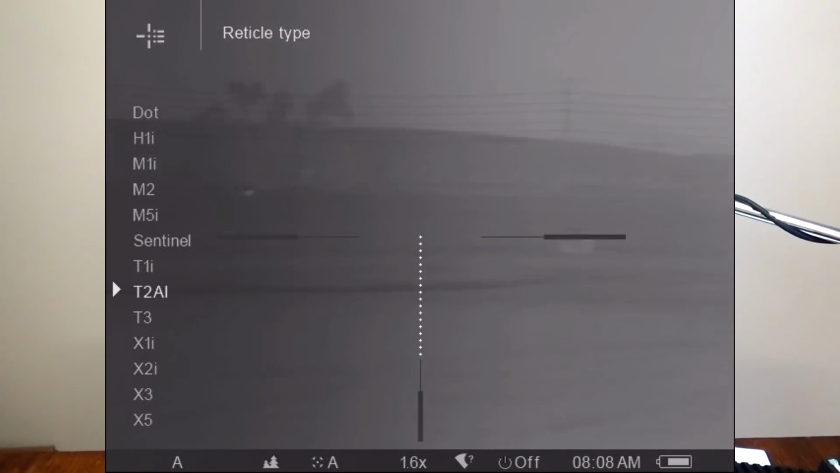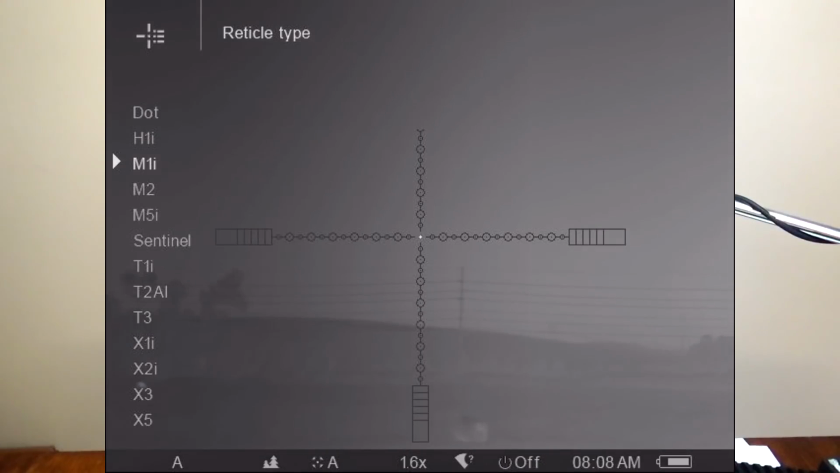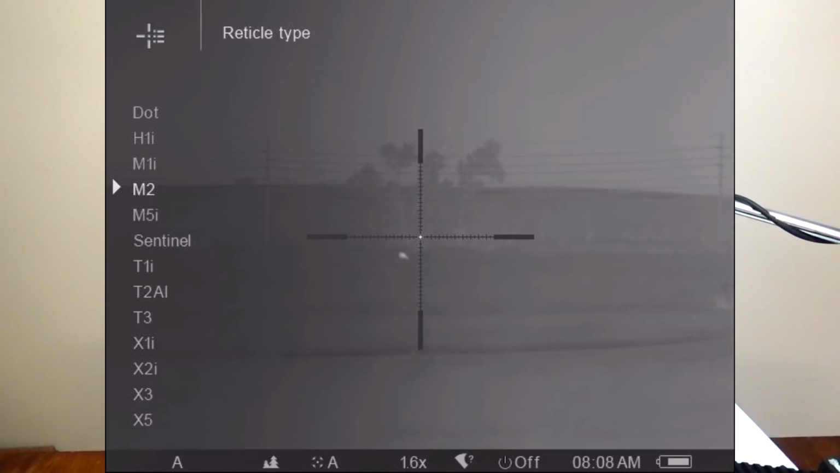They have the mil-dot style reticle, but the interesting thing, and this is maybe one of my questions I would have for the guys at Pulsar who designed the reticles, is they're set up in very goofy increments in terms of how they define them on their paperwork. The values between major hash marks are not even values, and they show them in minutes of angle and centimeters, but they're not in exact even increments. So, there's one of them that lines up to be kind of a milrad-based reticle. 3.5 inches at 100 meters is approximately 1 mrad, right? And so that's the reticle that I choose to utilize.